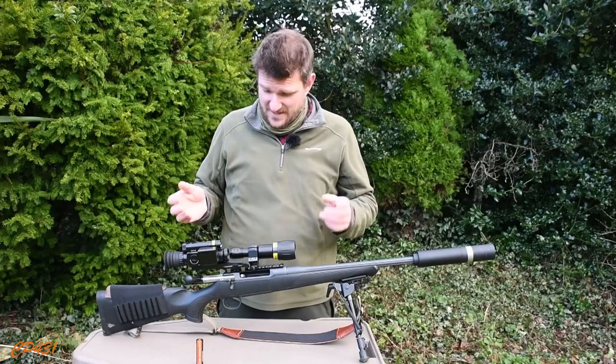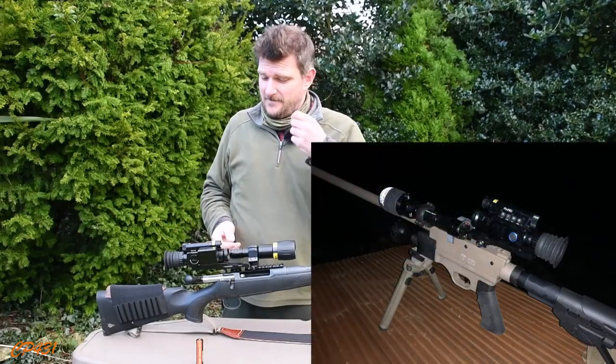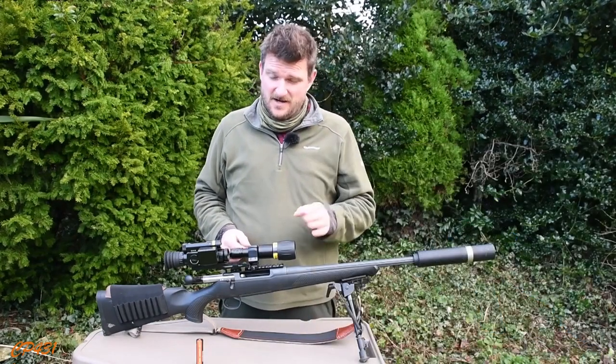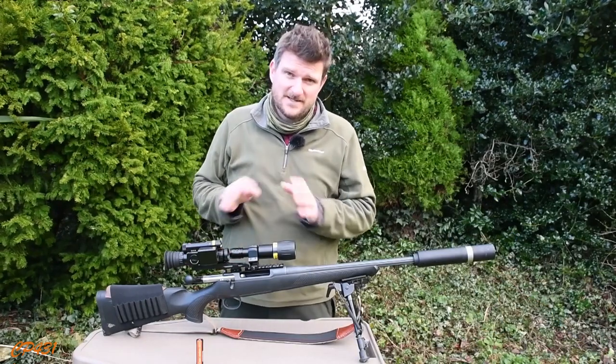Daylight capability is fantastic. I'd love to put it on an air rifle actually and do some squirrel hunting with it, but I haven't had a chance yet. Rabbits we don't have many of around here. We've got some hares for daylight, but we have got lots of foxes at night, and I've shot some foxes with it. I have enjoyed using it. I've not found it problematic.